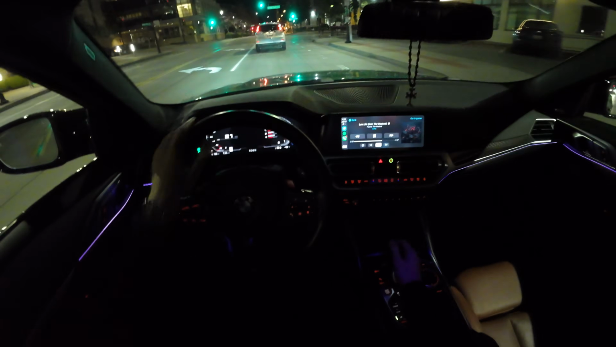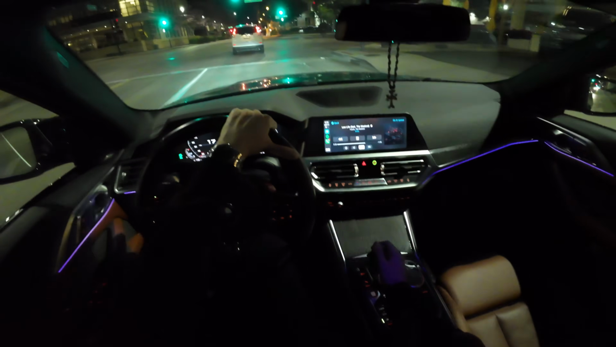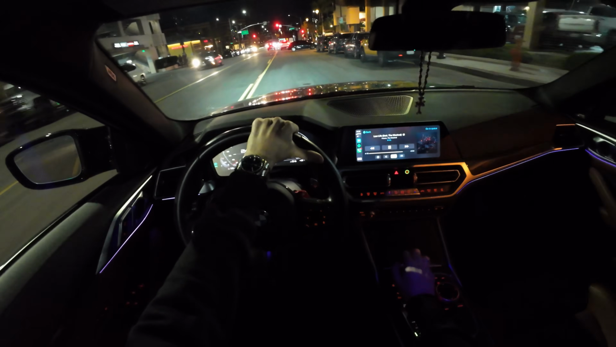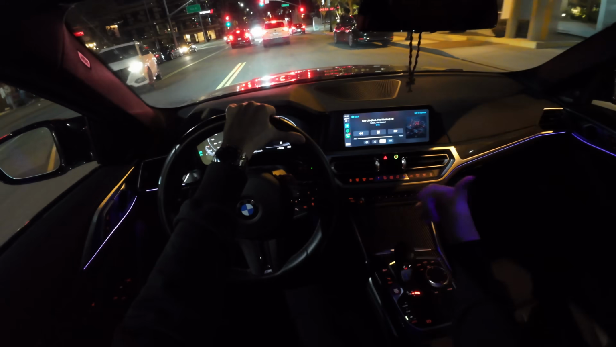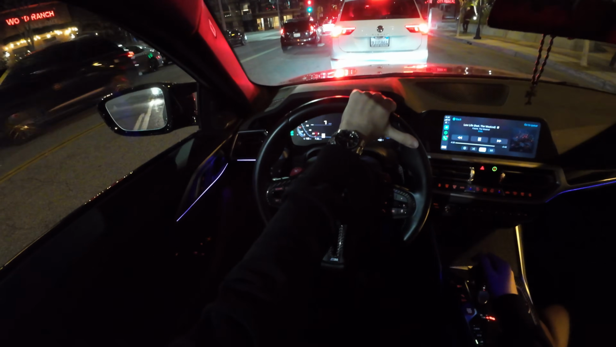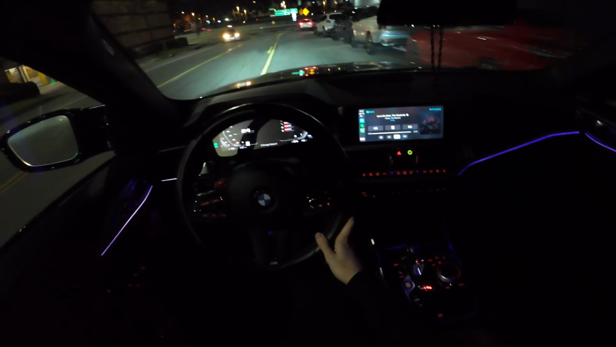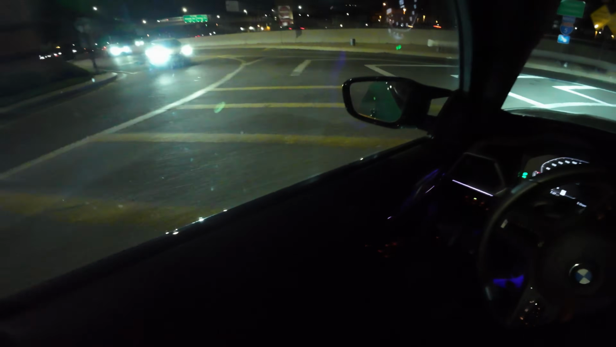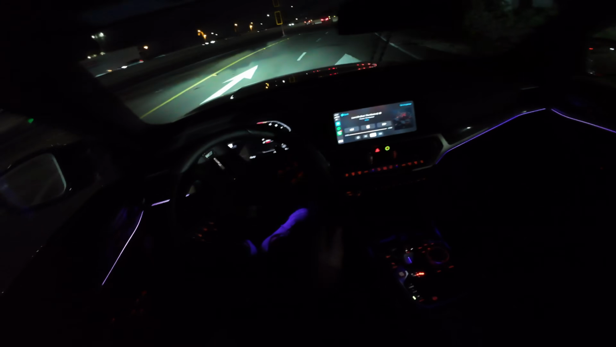Alright, let's take this thing on the freeway real quick. Quick little rip. So obviously, since I got the car recently, I haven't put a lot of work into it. It's just been light stuff, nothing really crazy. Still want to get downpipes and a tune, the basic stuff. And then we'll figure out what we're doing on the rest of it. The only thing that sucks about this car is the brakes are so loud. Like, you can hear it from probably the other end of the city. It's that bad. Let's hop on the freeway real quick.